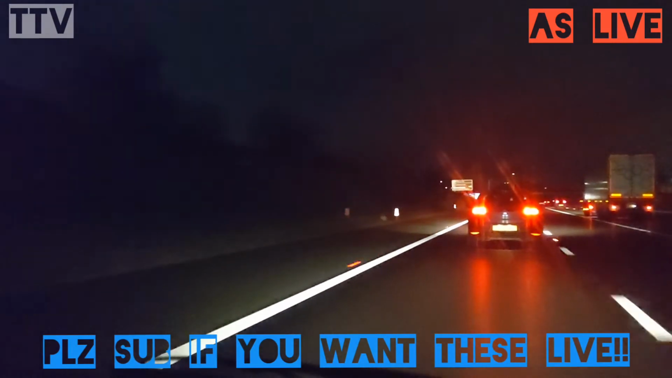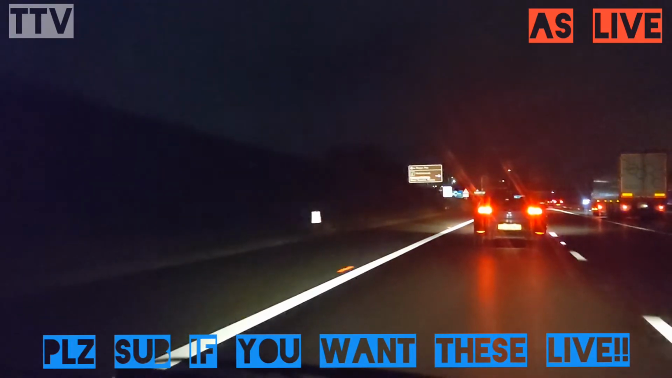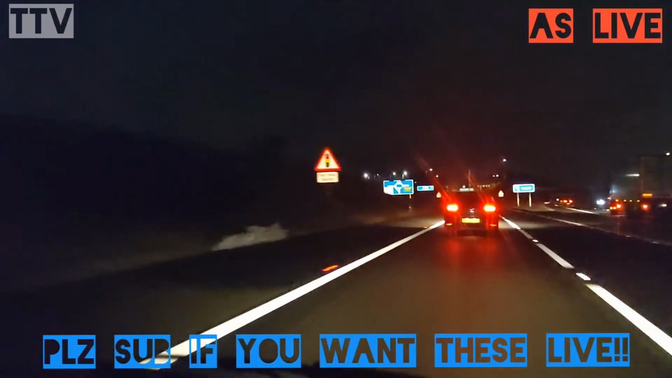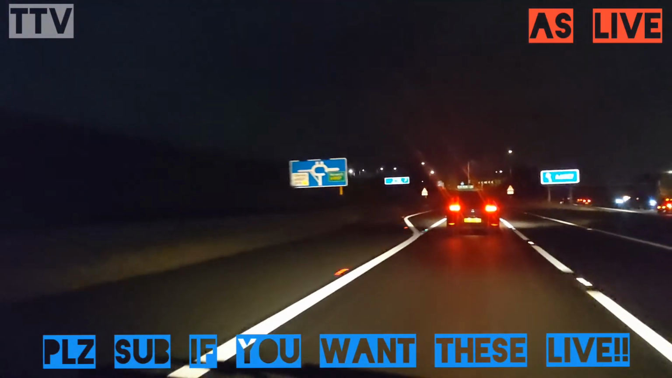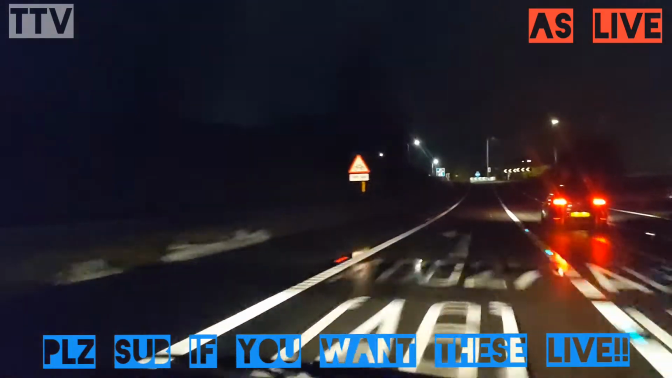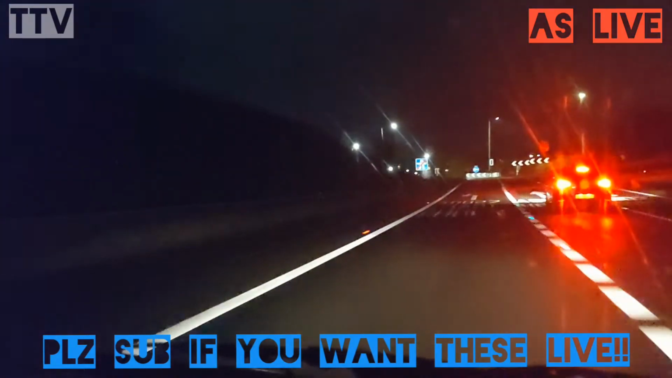Still doing 60. Could be going a little bit faster here, but we can only do the top part at 40. Assume he's going to go across into here, is he? No, he's not. Okay. I thought he would do because he went straight to the left side, unless he was going to let me go past.